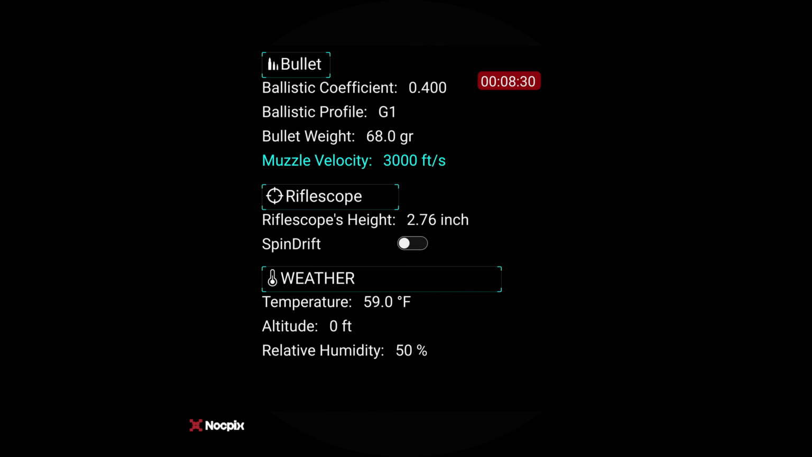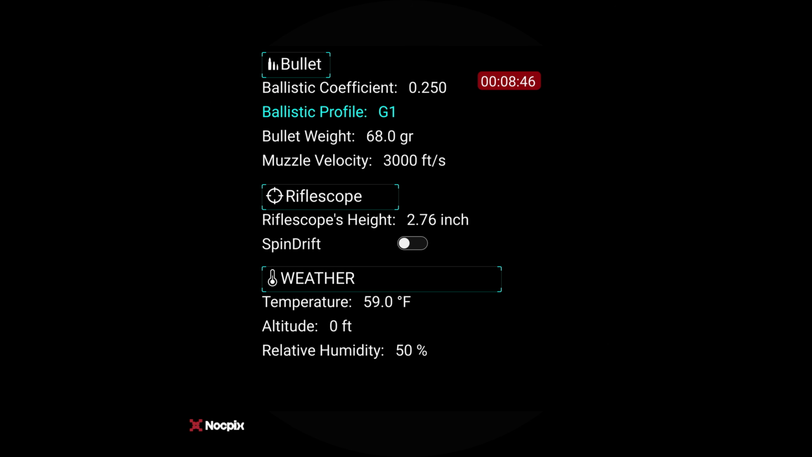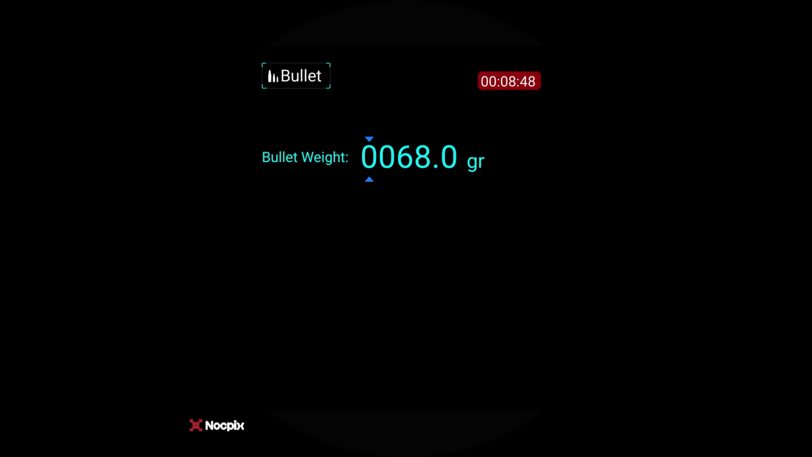Like all ballistic calculators, it has got some standard information. I'm going to be shooting my Hornady VMAX, which have a ballistic coefficient of 2.5 in there. So we put our ballistic coefficient in. This is for G1. They're 55 grains. So I'll change this down to 55.